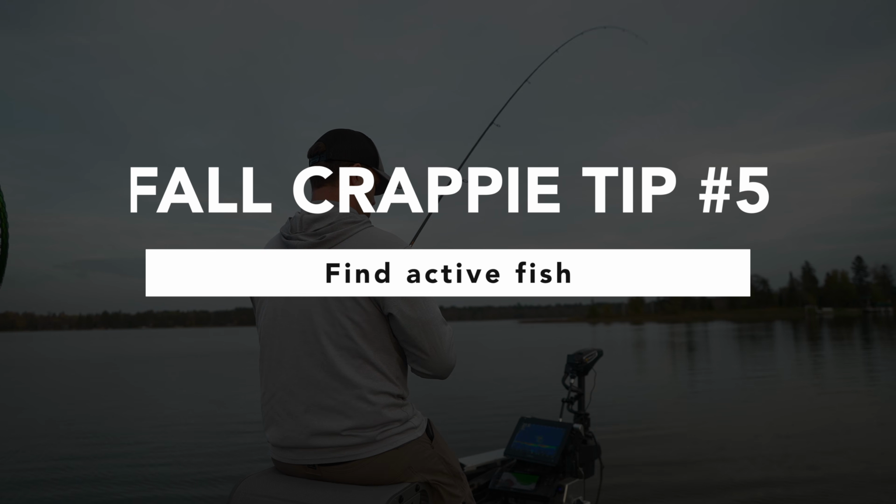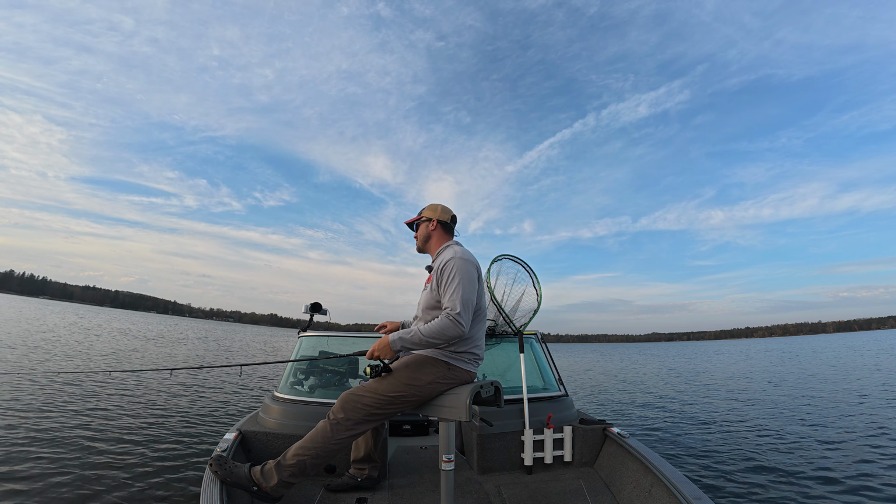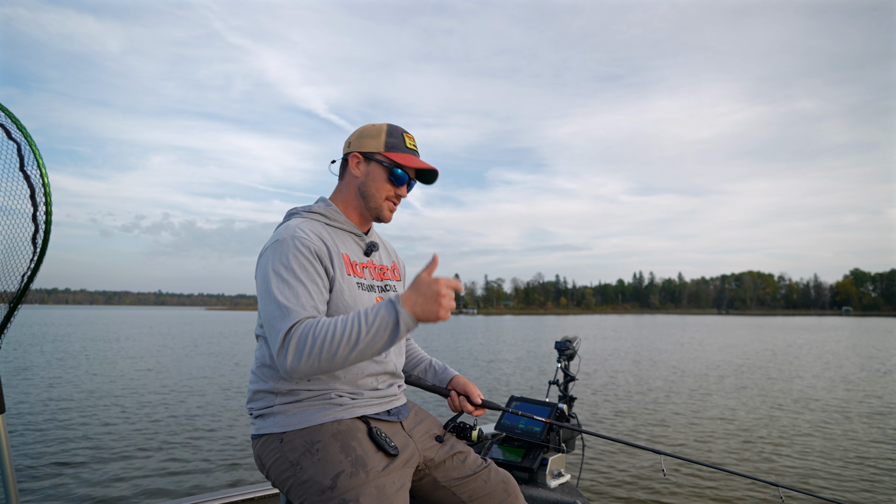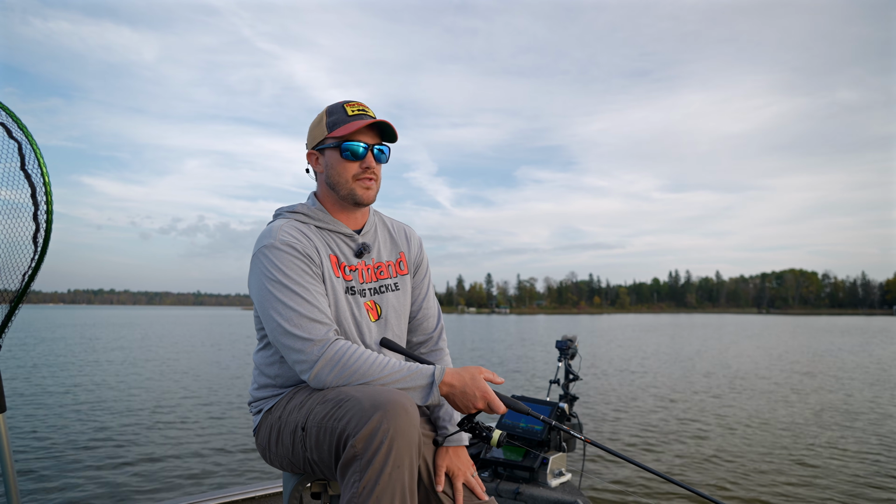And so one thing I will say is to keep moving and find active fish. It can be hard when you find a school of fish not to just get stuck on them, but especially as they move out into the basin, there's usually multiple schools of fish. So if you're on one group of fish and you've caught a couple and they quit biting, or they just didn't even bite in the first place, move on. Trust your electronics, trust yourself to be able to move quickly, especially if you're in a situation like I am, where I have my transducer on my trolling motor, I have my Amped Outdoors lithium batteries, and I don't have to worry about losing juice. And I can put this thing on 10 and I can cruise and find fish very quickly, which is what I had to do today. So don't be afraid to keep moving, find active fish if they are not biting.